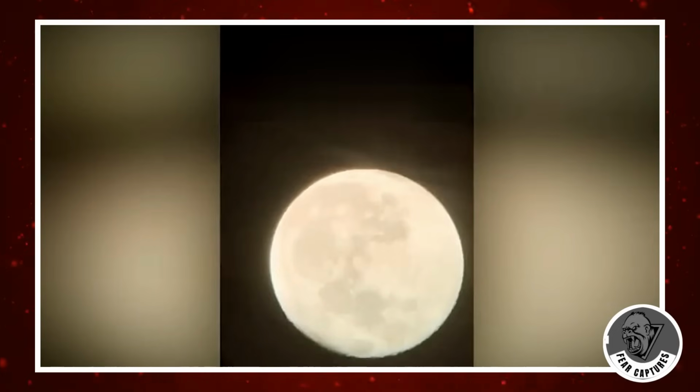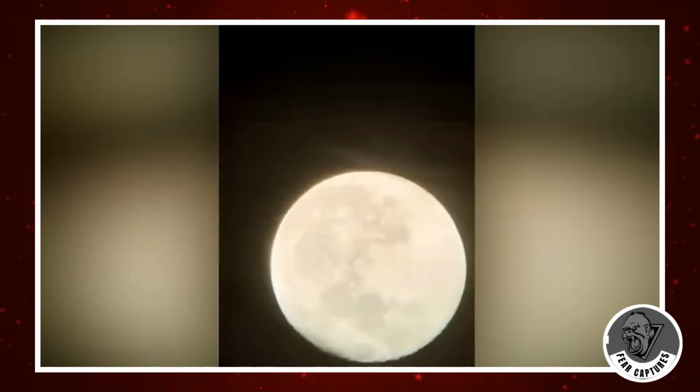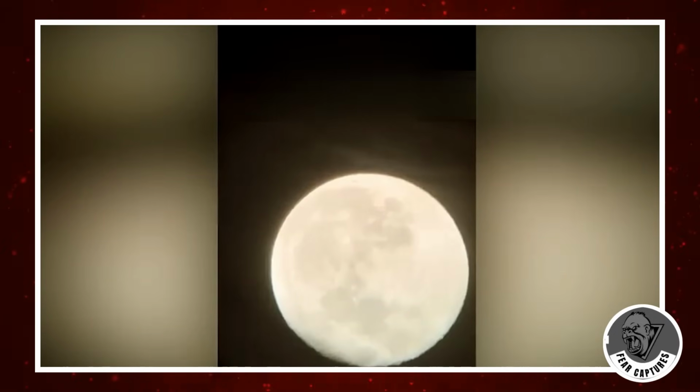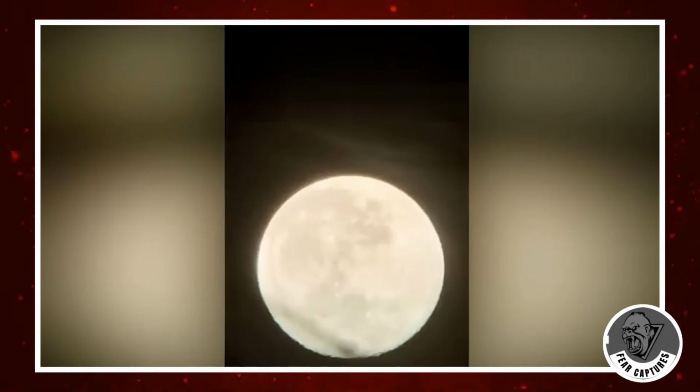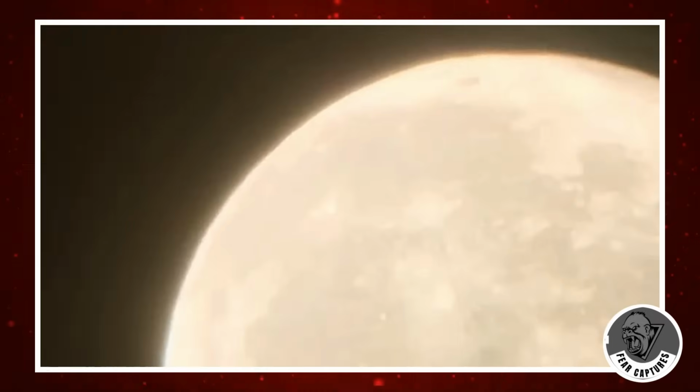So there's this video on TikTok that's been getting a lot of attention. It seems to show a UFO gliding toward the moon. When you watch the video closely, you can catch that mind-boggling moment.